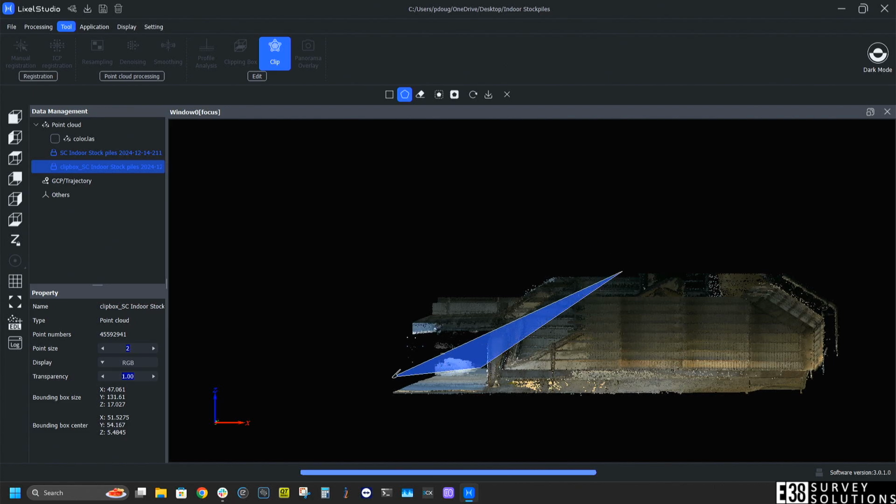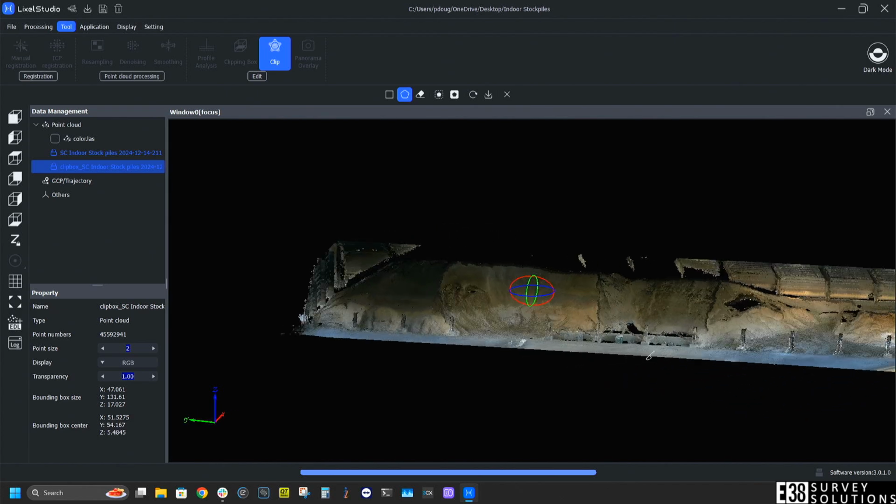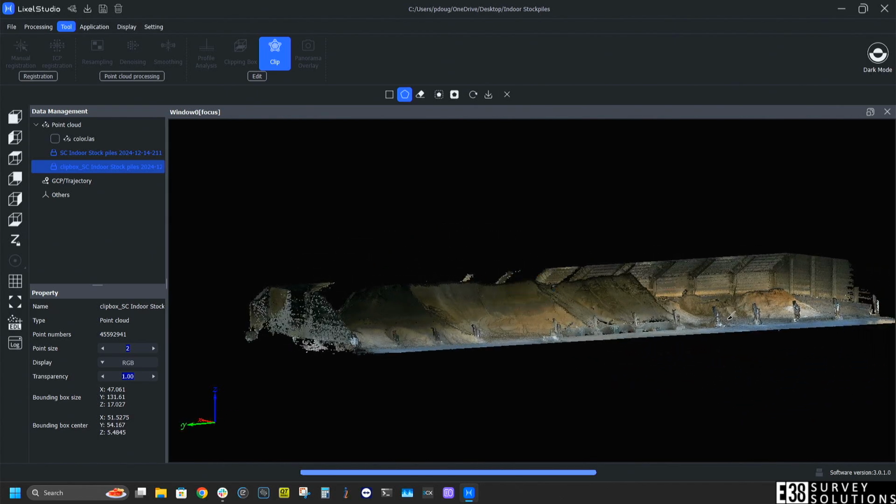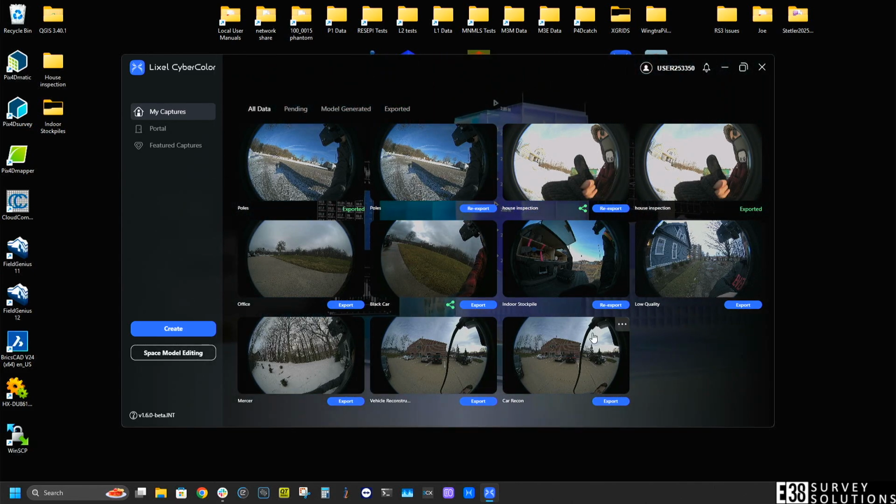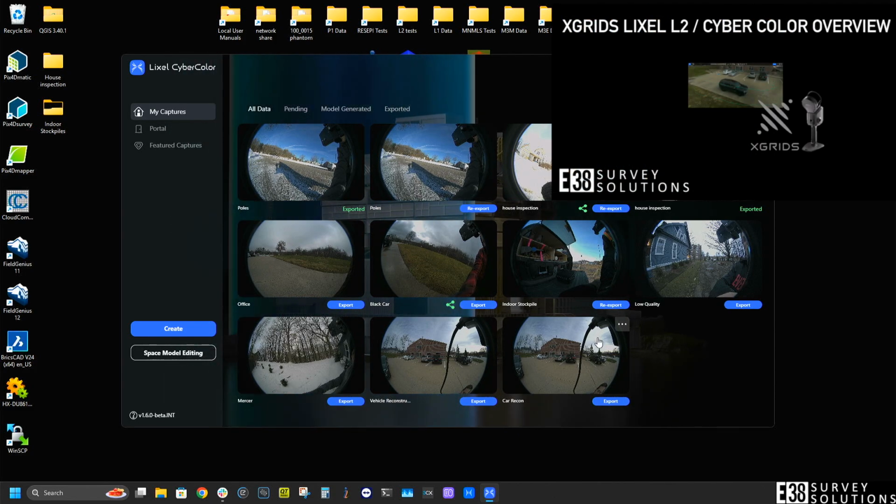We can export this LAS for further data extrapolation in software like Pix4D Survey or your preferred point cloud software. We can also natively use this project in Lixel CyberColor to view it as a model, take measurements, or annotations, as demonstrated in our LCC overview.